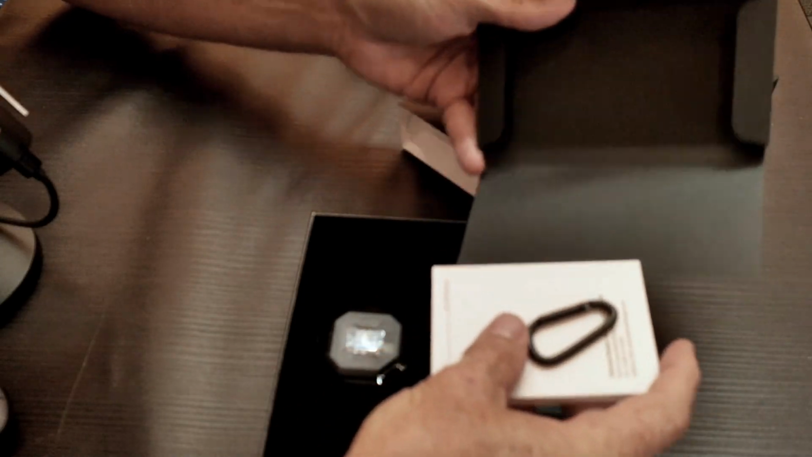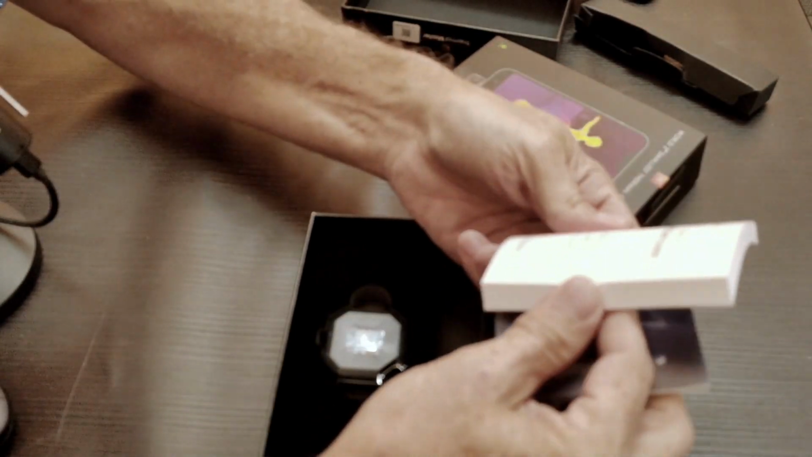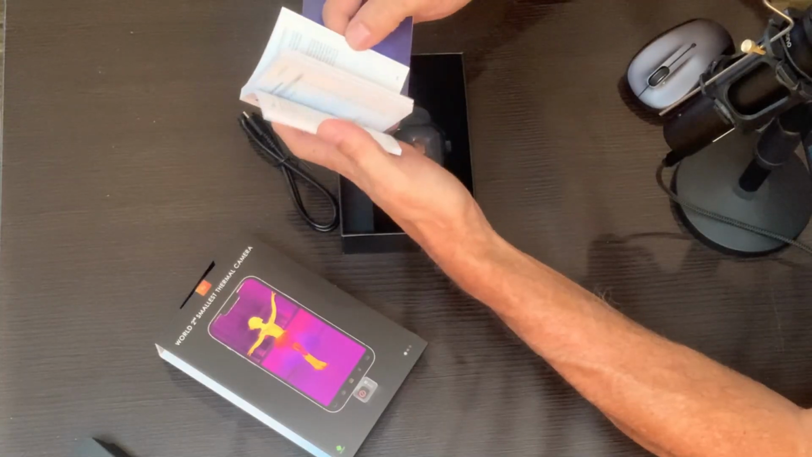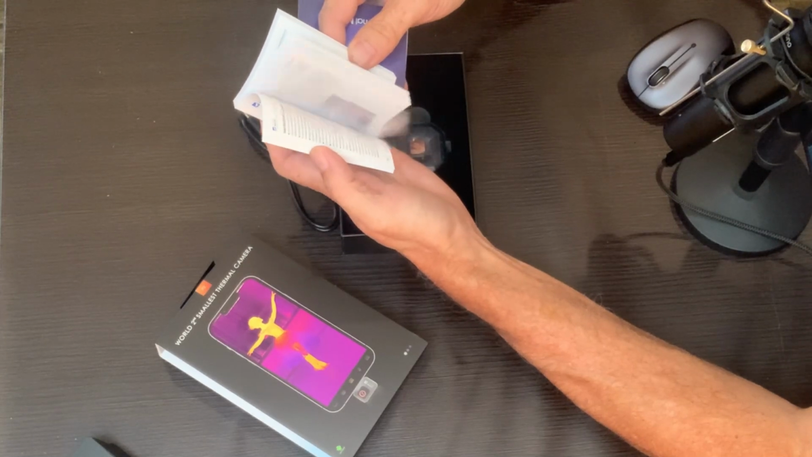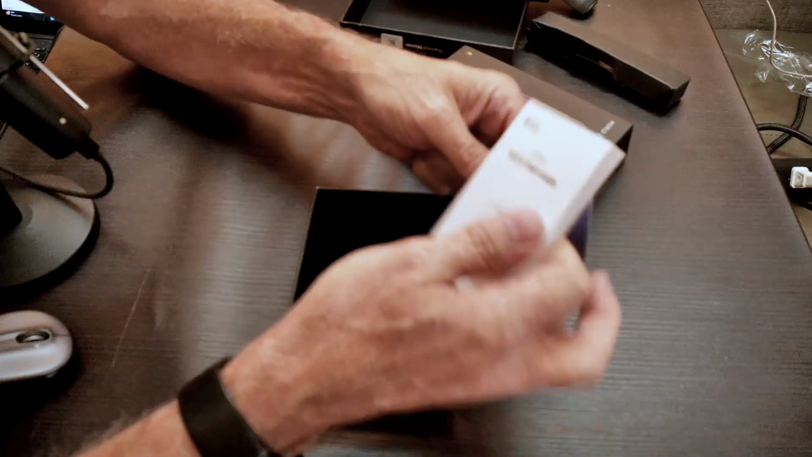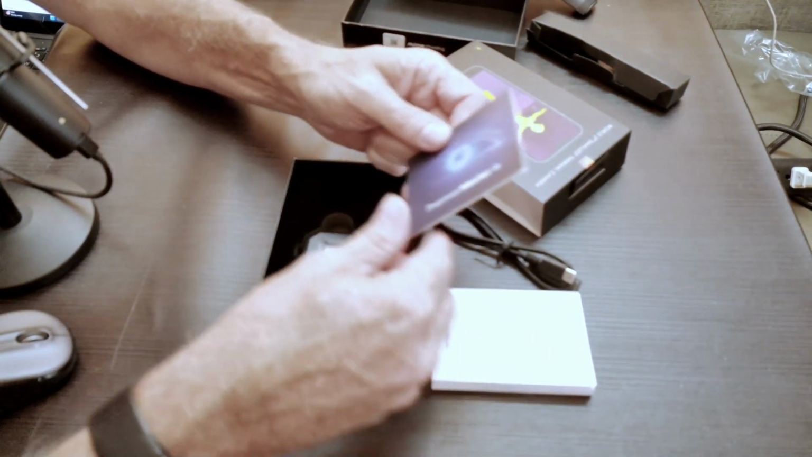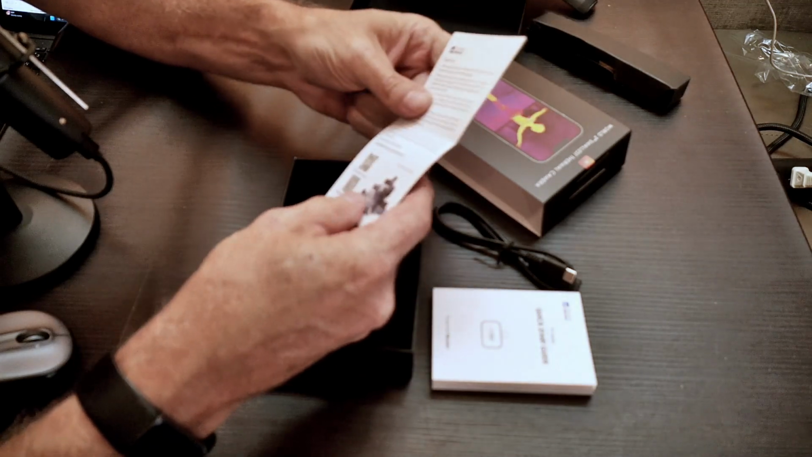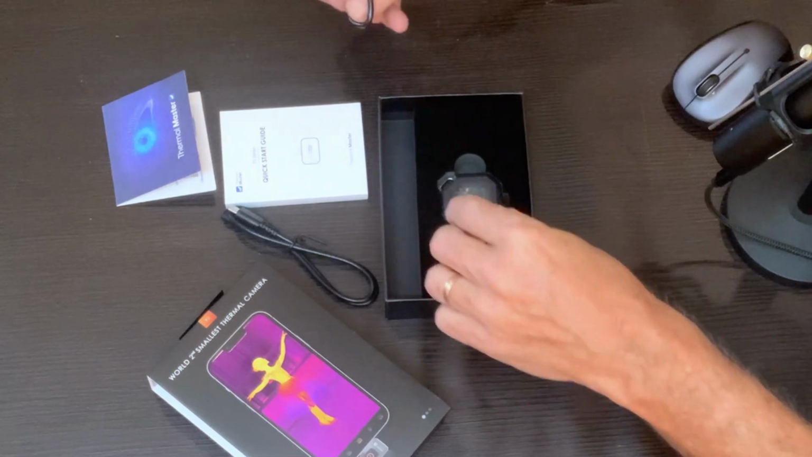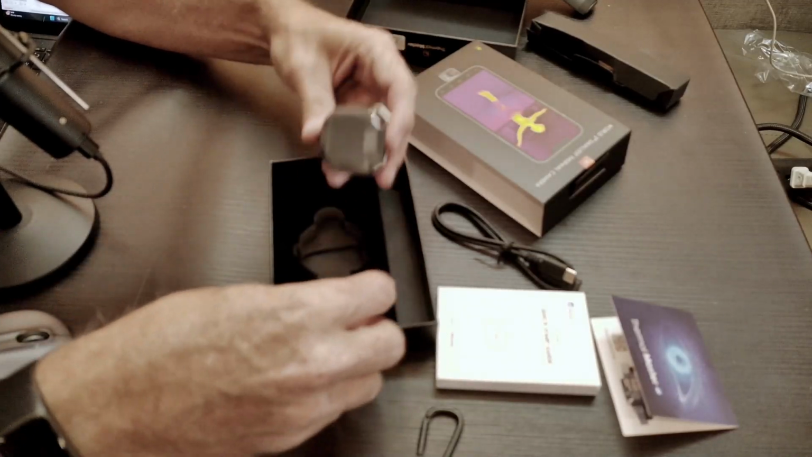And second, we have a couple of things in here. Looks like a manual. Oh, wow. Nice, big manual. This is actually very impressive, because usually you have to go online to see these things and to get any kind of documentation. So that's really good. Then the second item we have here is basically just the warranty user card and a little bit of a clip. Looks like a belt loop clip or something.